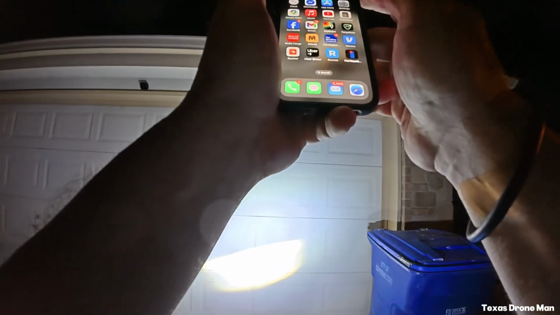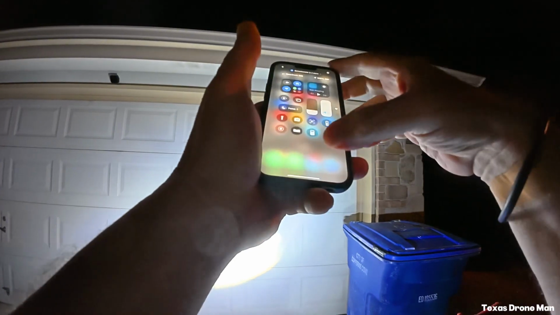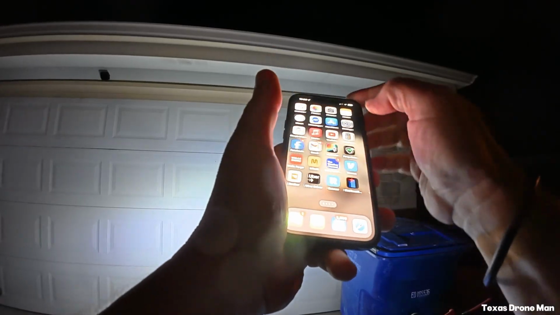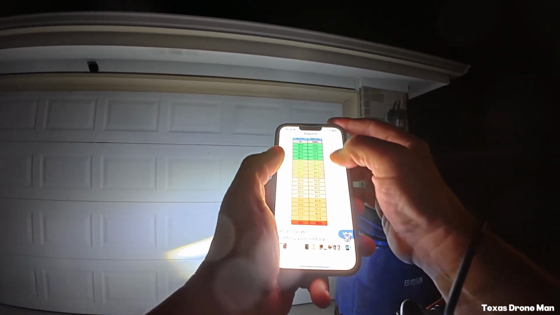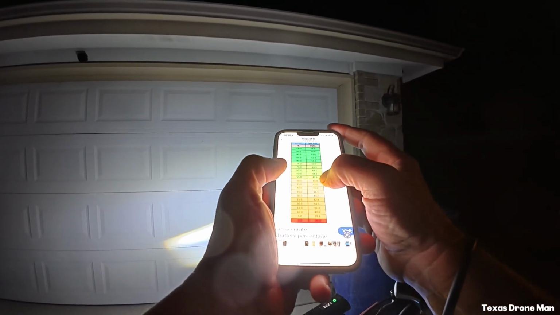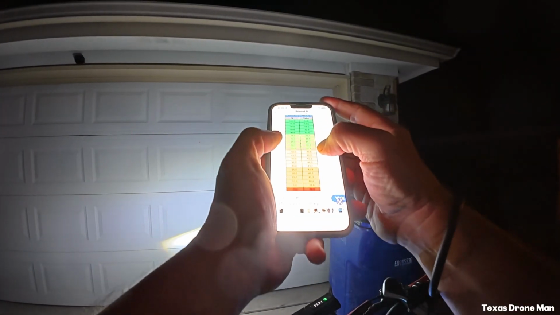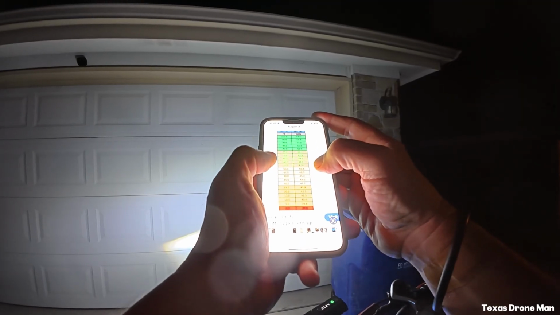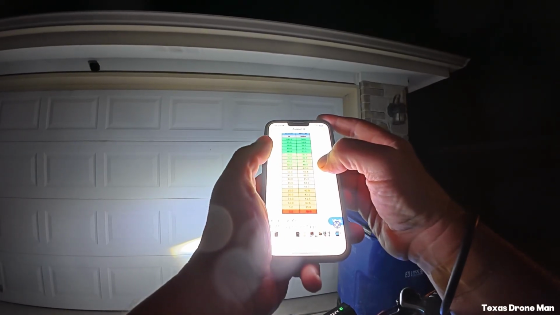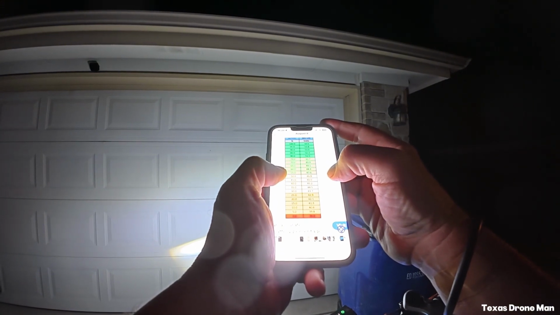Let's see what it says. Get out of here. My dumb camera's going off. I'm gonna crank up the brightness. All right, I'm looking at that. 48 volt battery. 47.6, and I've got 47.3, which will bounce up a little after I set it for a bit. I can come out here and turn it on, and it'll be closer to 48. But right now, it's saying this battery is at 55%.